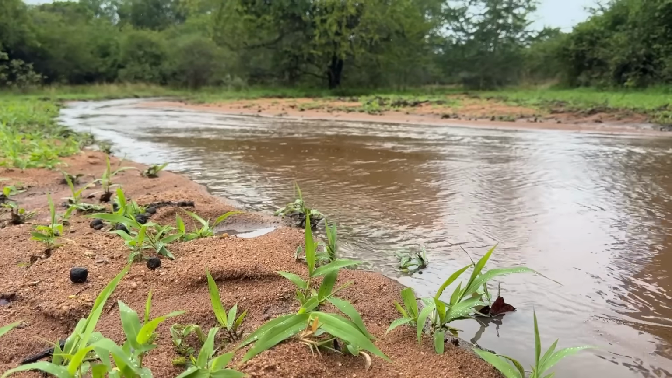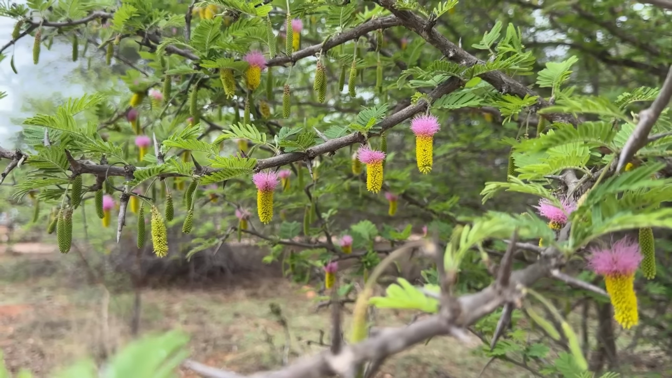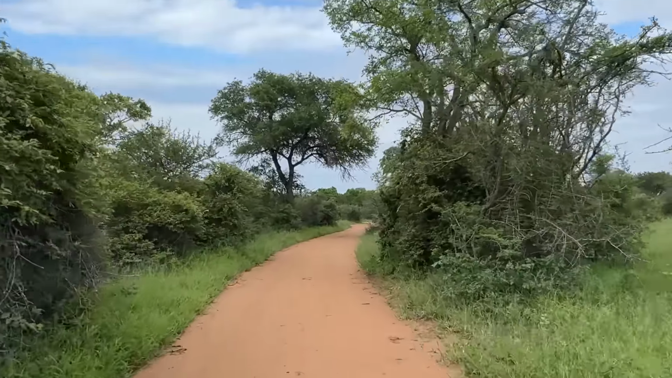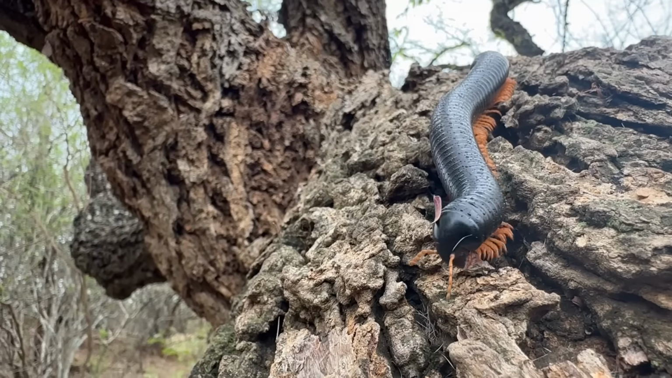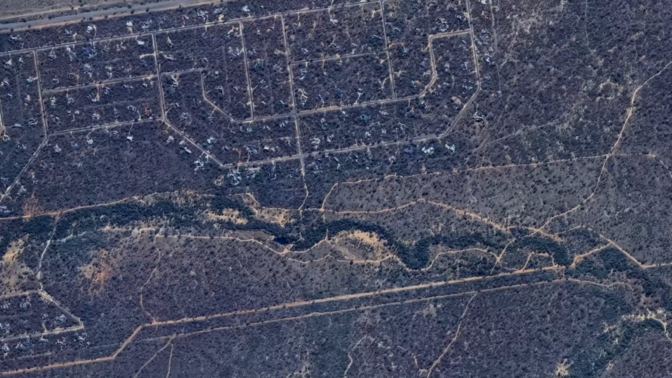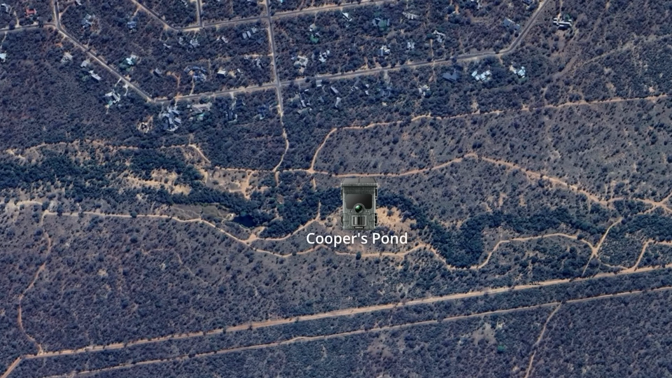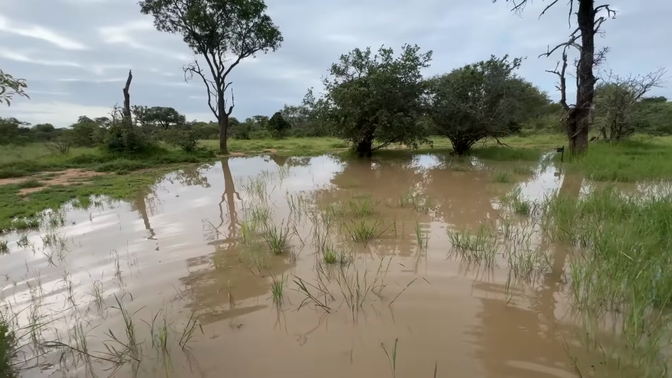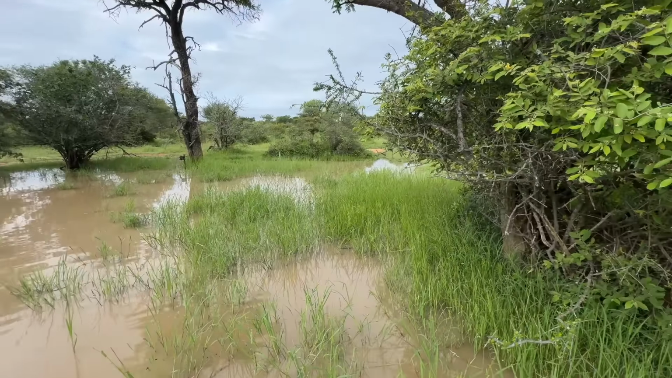Streams started flowing, trees pushed out new leaves, and flowers brought bursts of color to the environment. What was once dull and barren was now lush and green, and everywhere you looked there were new signs of life. Nowhere else in the estate was the transformation as obvious as at Cooper's Pond. Heavy summer rains had turned this dry little depression into a beautiful natural waterhole, visited by a remarkable array of thirsty animals.